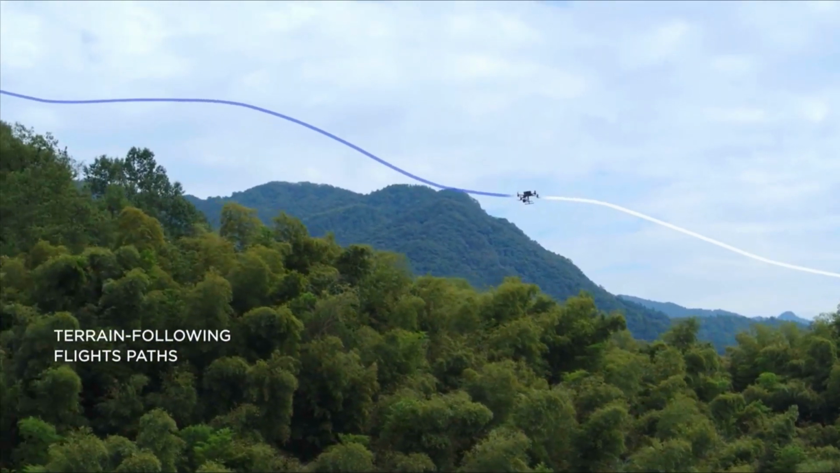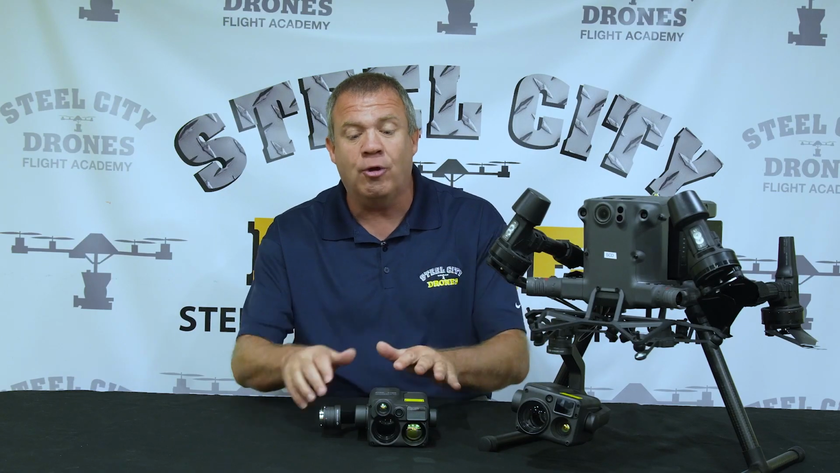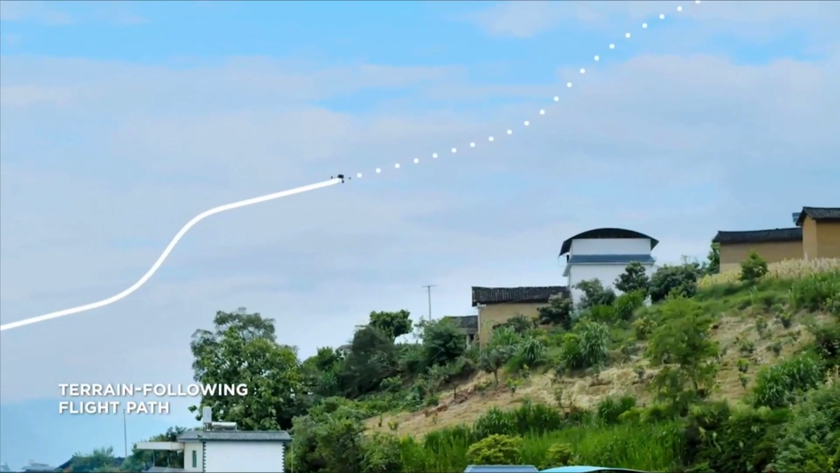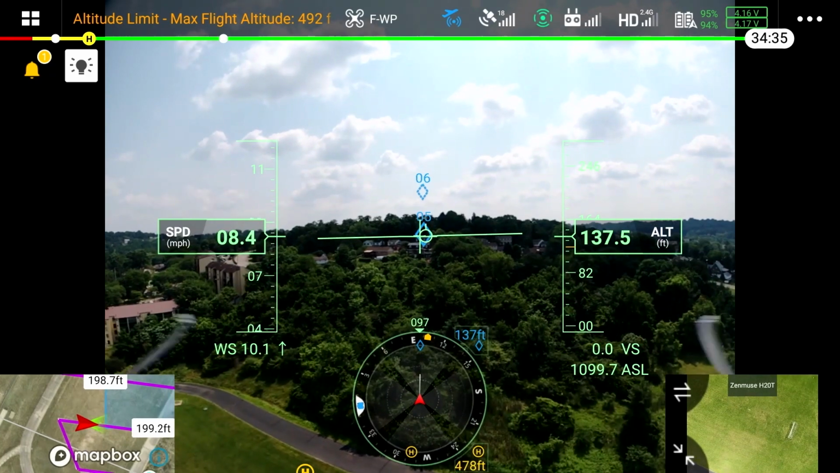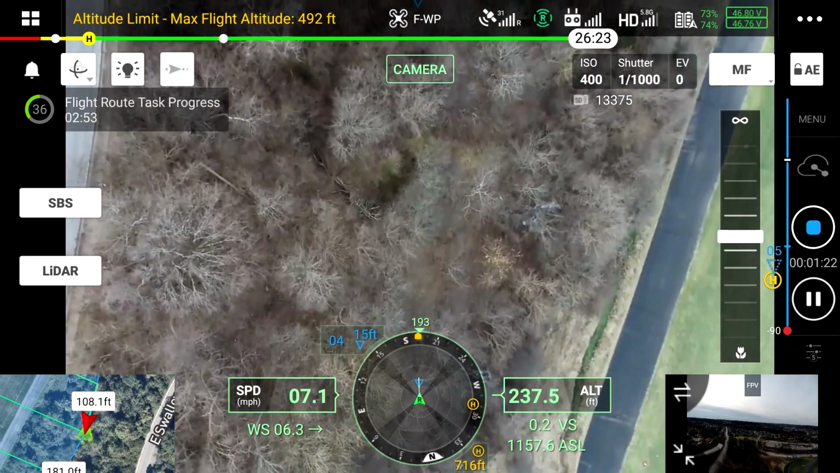And if you have 100 to 150 feet change in altitude, that's where I feel that an application like the N version would work very well, if you have a lot of hilly terrain, mountainous terrain, and you need to do a lot of search and rescue. I think the N version would be very appropriate at that point.